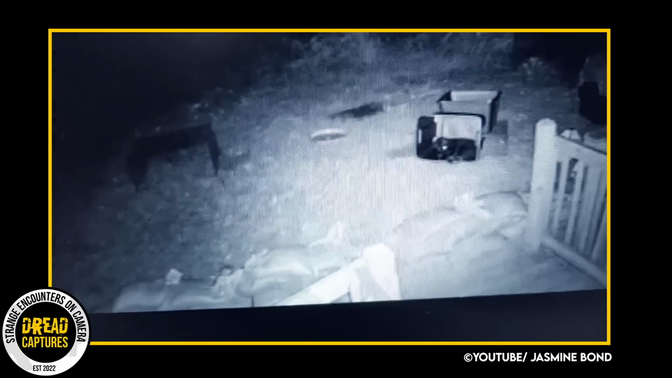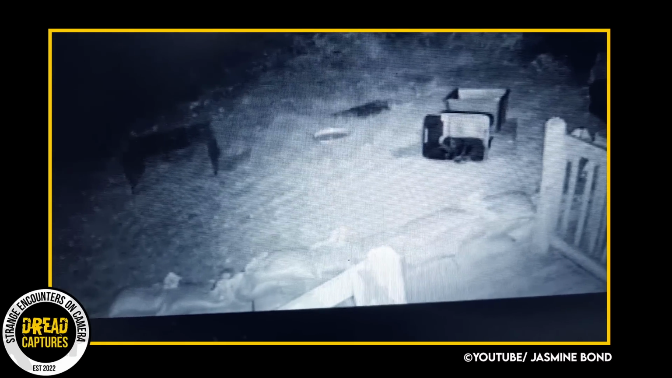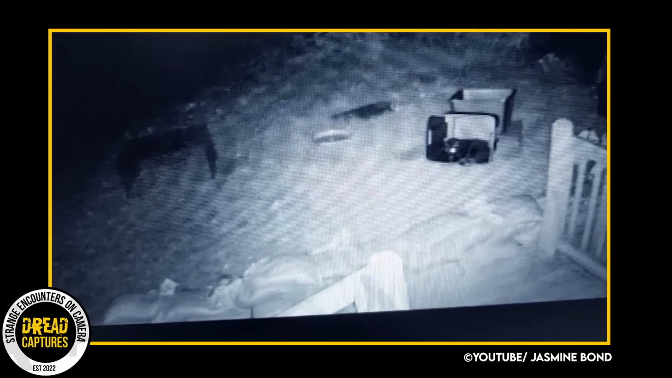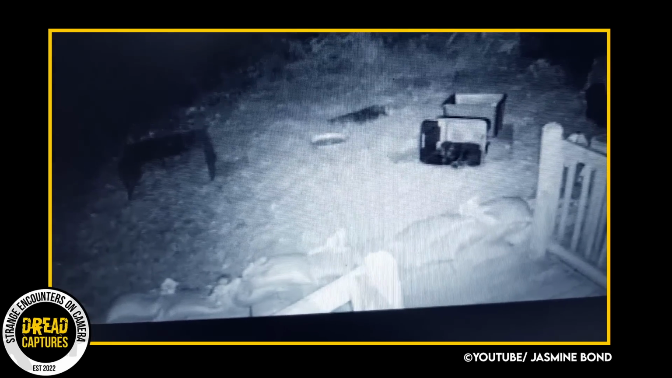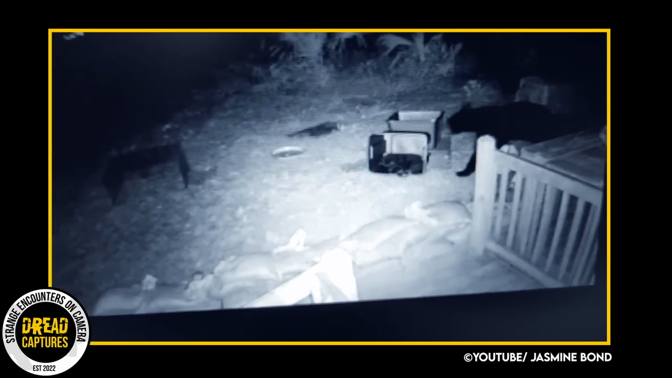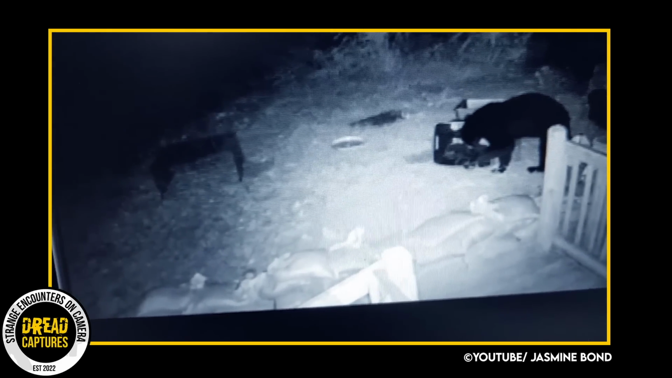This outdoor security cam shows a cat just cleaning itself in a bin. He's just relaxing, but the camera also catches something else creeping up on this cat. A bear comes into frame and takes a little sniff of the cat, and it looks like it lightly and gently caresses the cat's paw.